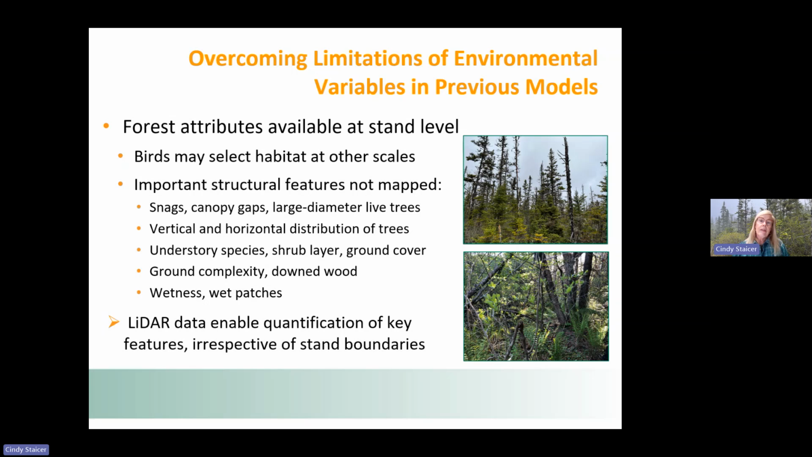So I mentioned that there have been models produced for some of these species previously, but there were limitations. And the main limitations, as I see them, were that in terms of their forest habitat, we were mainly only able to use forest attributes from the forest resource inventory, which are basically telling you what the habitat is at the stand level.